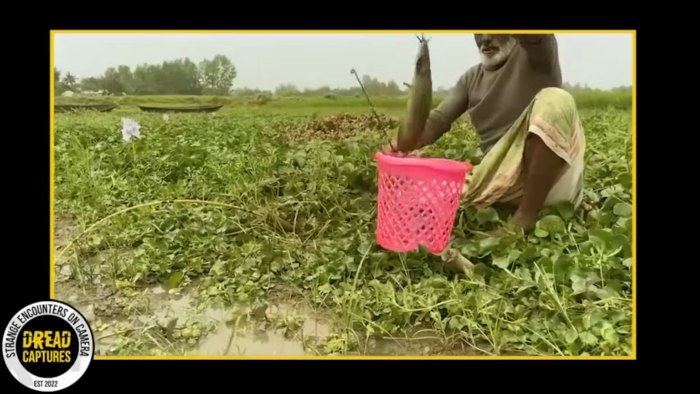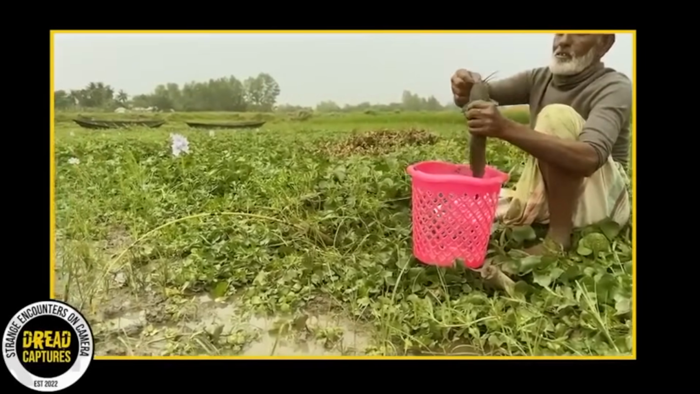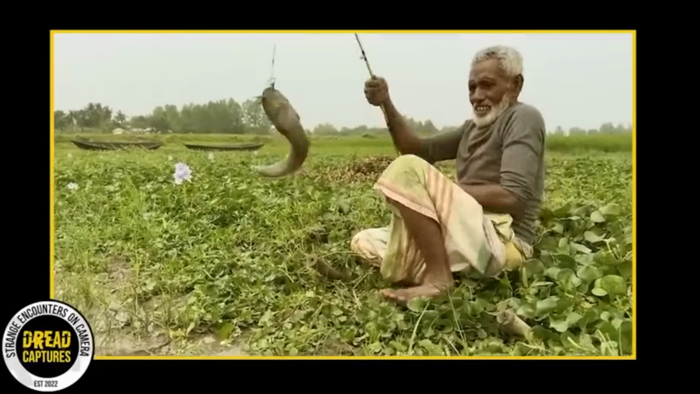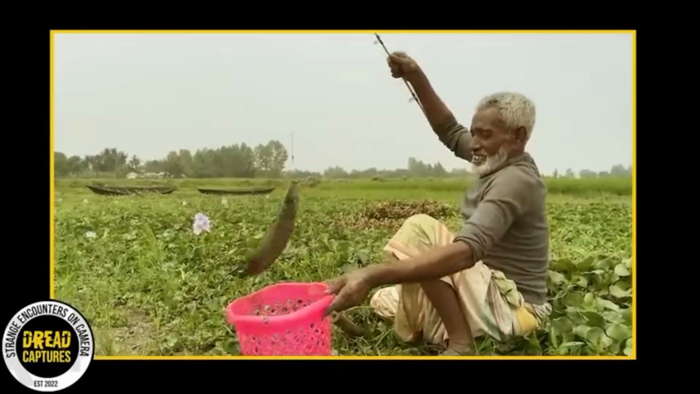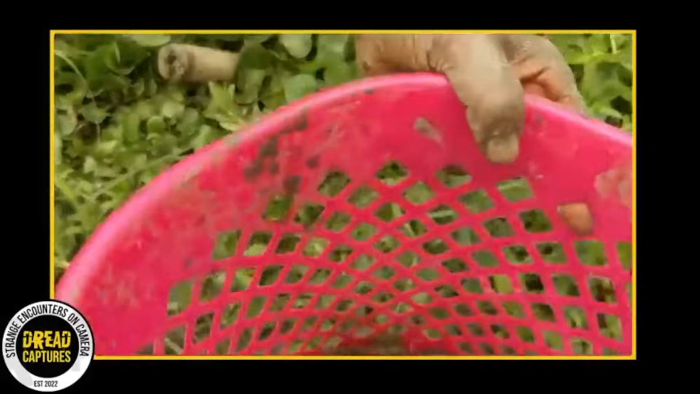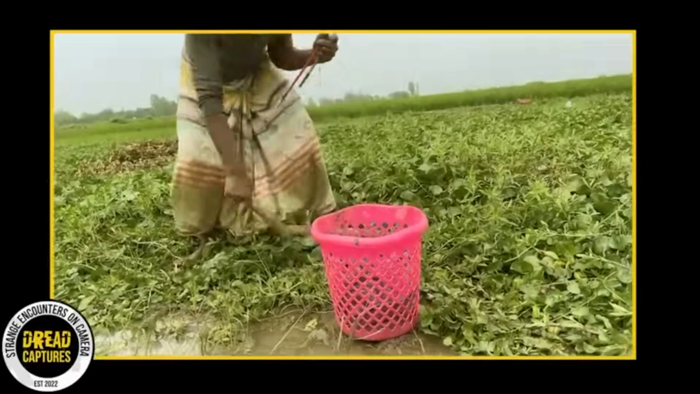Now, I do have a few questions first. How does he know where to drop his line? Why does no one ever fall in one of these holes, never to be heard from again? I need some more info on this. Has anyone seen this before? Is this real, or is there someone off camera pulling the line and attaching a fish? Please let me know what you all think of this.